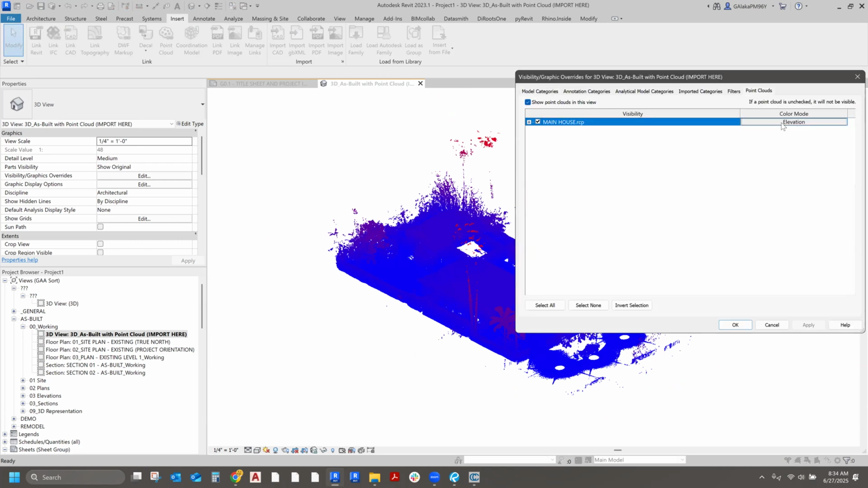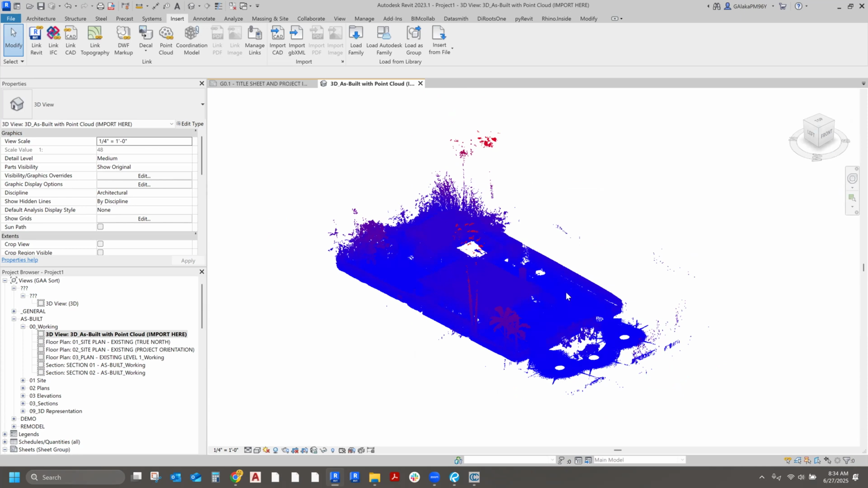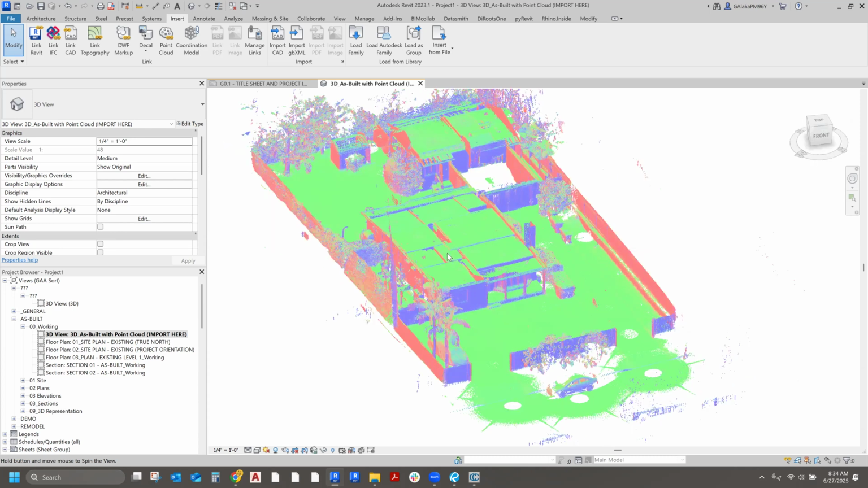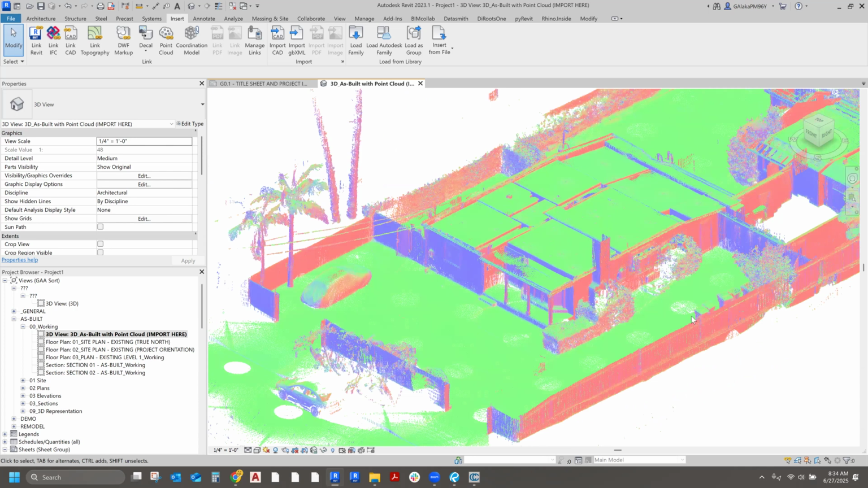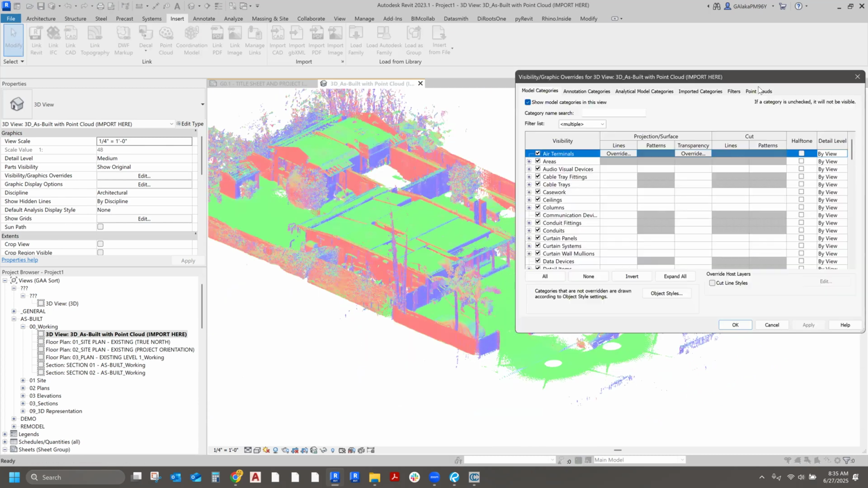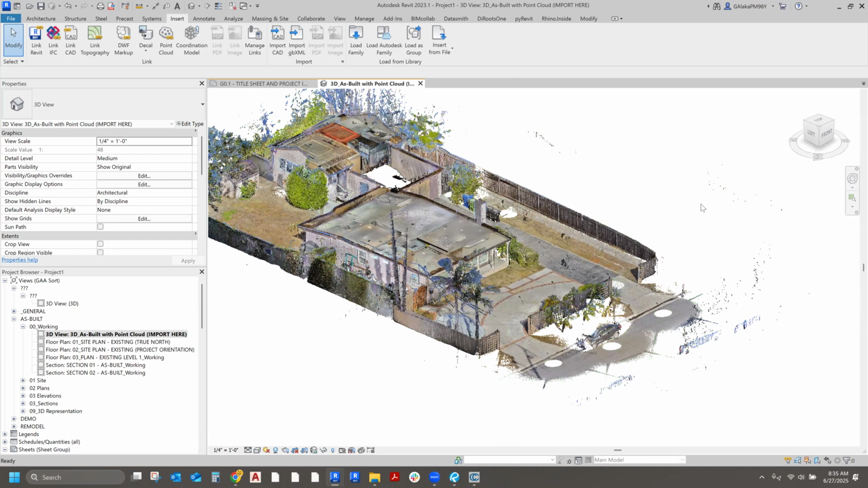However, the only useful one, in my opinion, is obviously RGB, or normals. What normals does is Revit will try to identify, like, the top plane. So as you can see, any plane that it considers the top is green. Any plane that's considered this side is red. If that kind of makes sense, it tries its best to identify certain planes. So this is really the only one that becomes useful at some points. However, for the most part, I honestly just stick to RGB. That's the only one that shows the actual true colors of the scan itself.